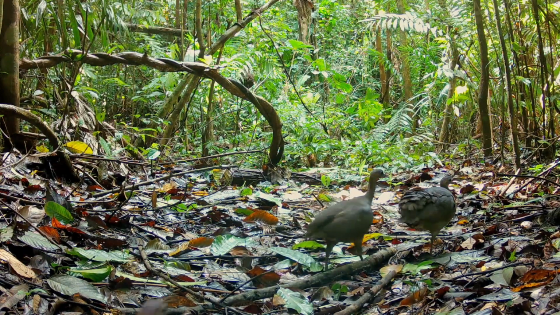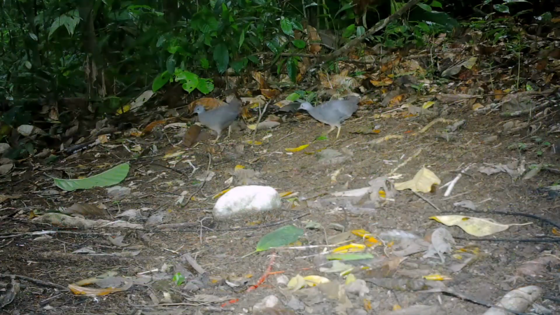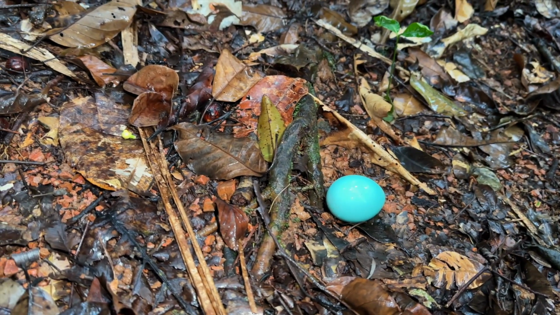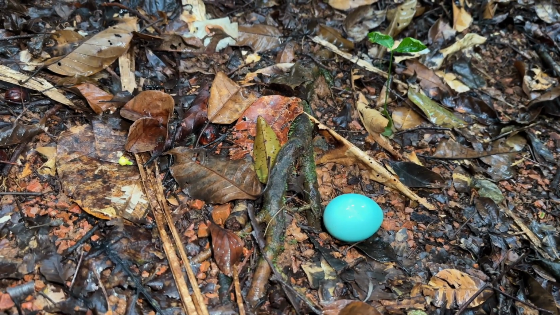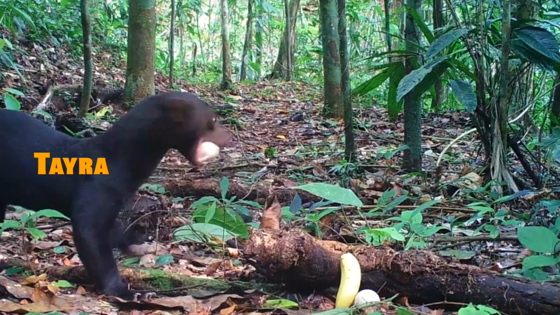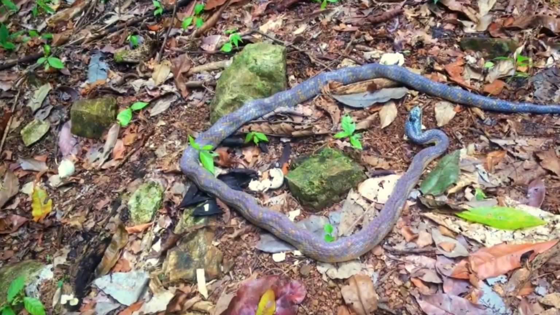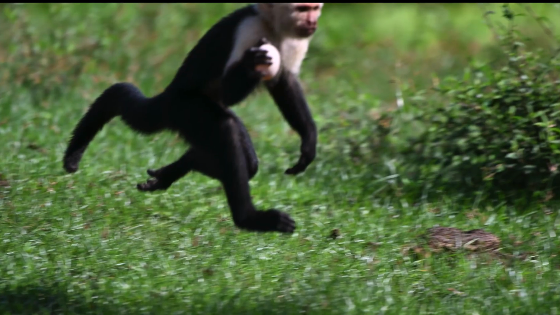Tinamous are ground-dwelling birds. They look like giant doves. We have two types here, the Great Tinamou and the Little Tinamou. But what I'm going to do is put a trail camera on this, and we'll see if the mom comes back, or we'll see if some predator comes back and takes it. Of course, something like a Tayra could come in, or something like a bird-eating snake, or maybe even an opossum. No telling what we'll see.